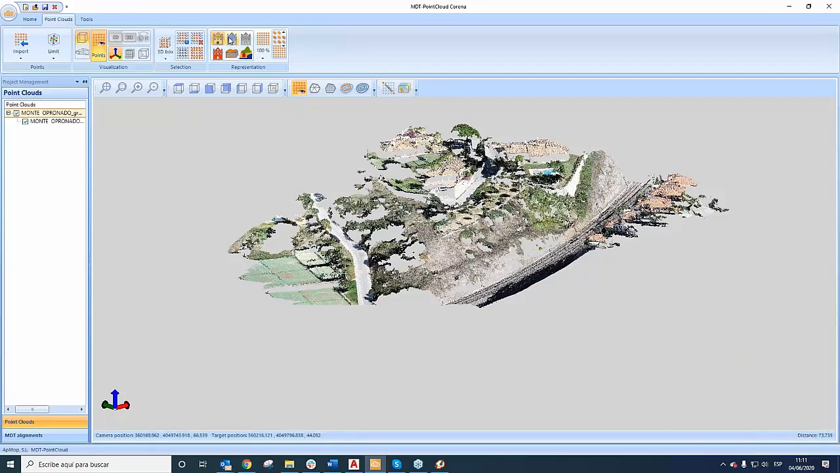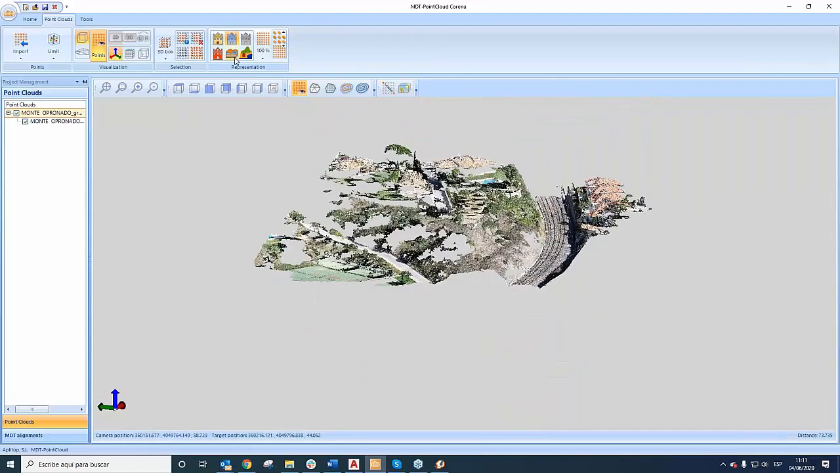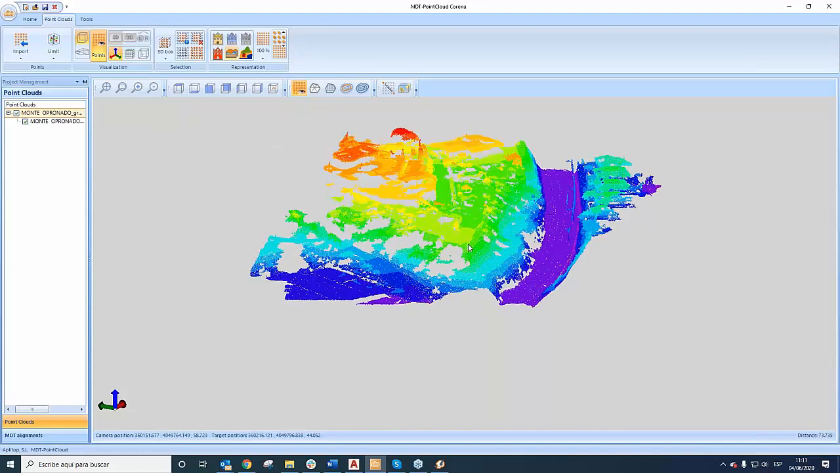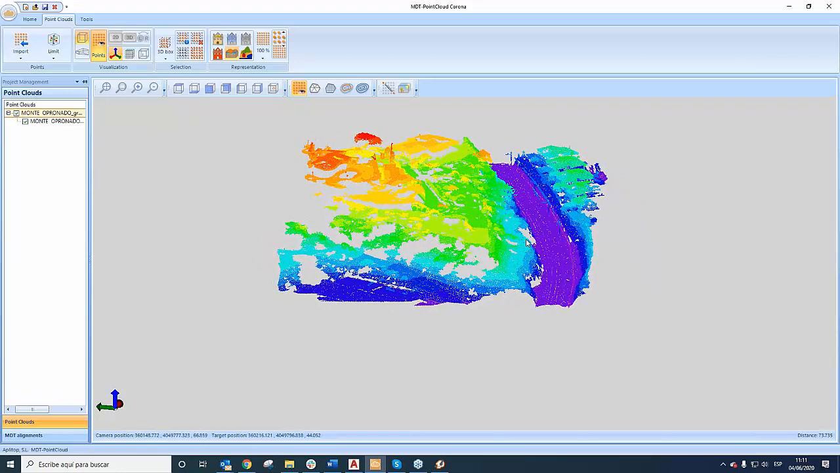a LIDAR sensor, for example. We can see the gradient, the intensity of each point, okay, or by color. In this case, it is not useful for this example, but we can also use the gradient color by height. I'm going to click there. It shows the palette of colors between the minimum height and the maximum height, and shows the color of each point depending on the height.